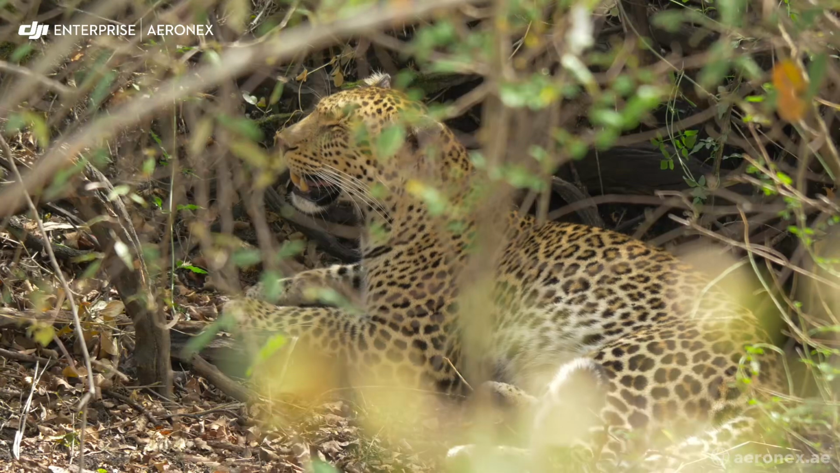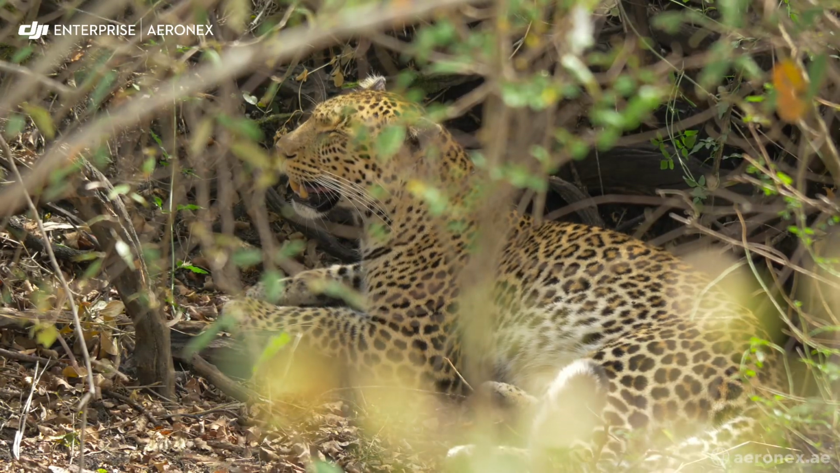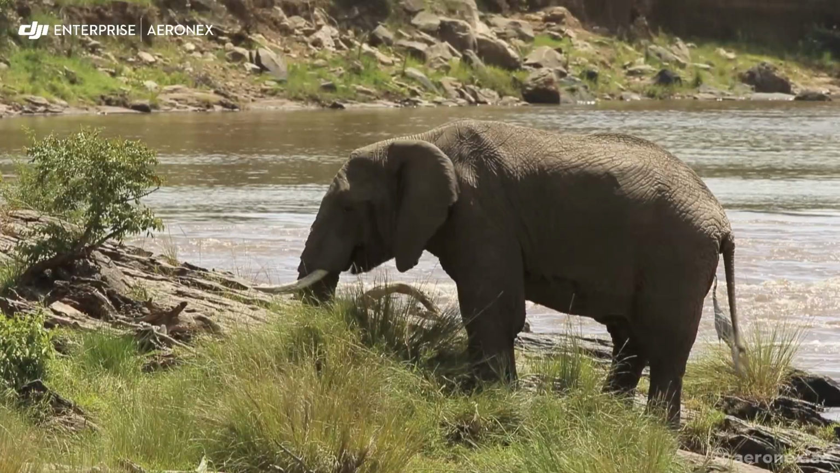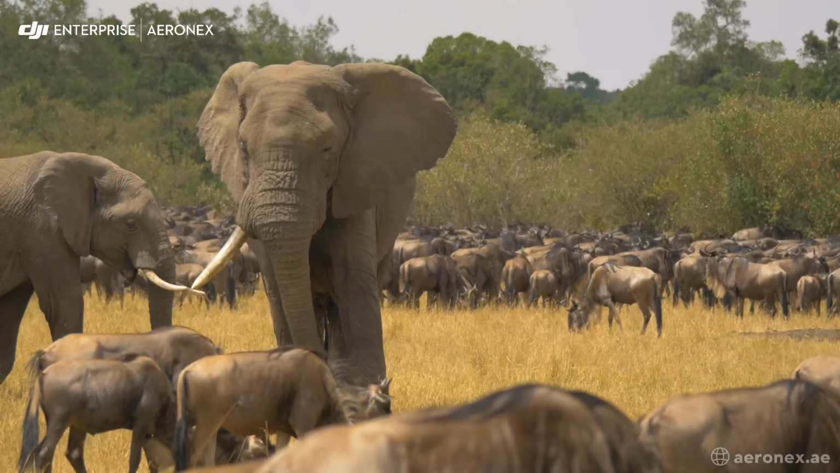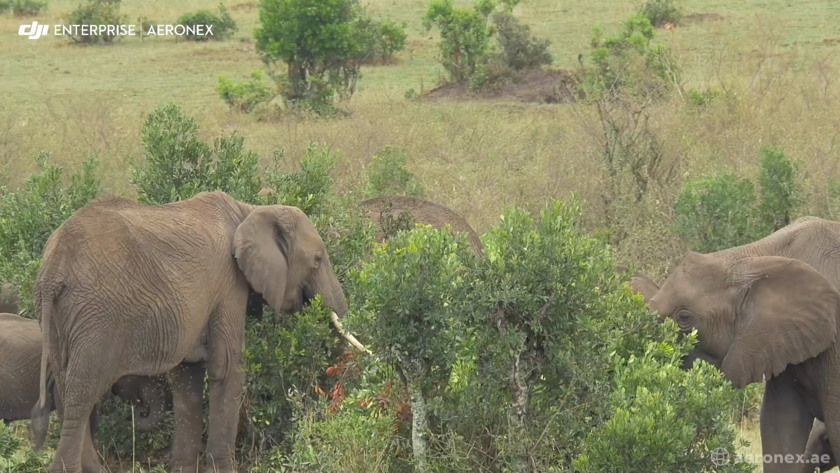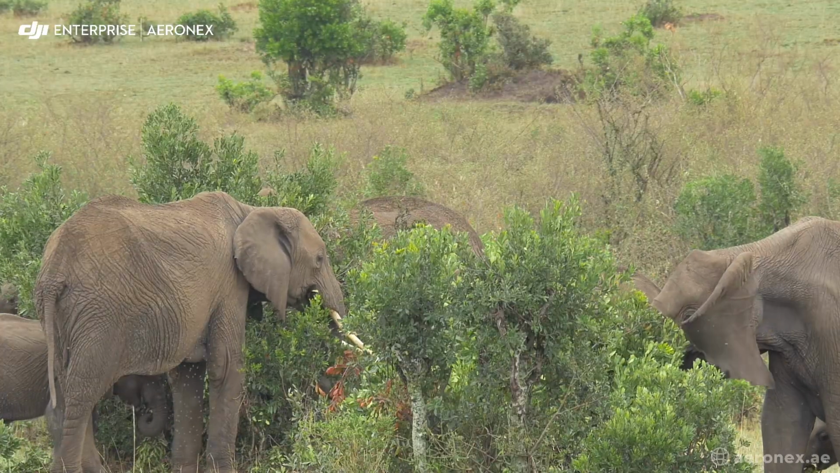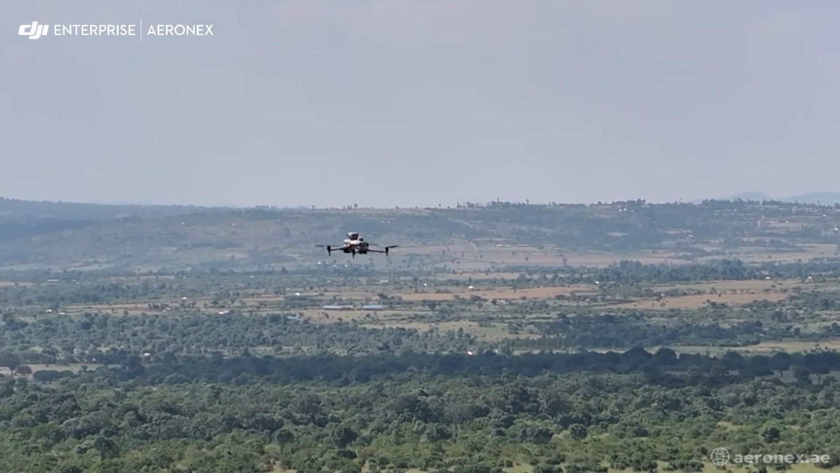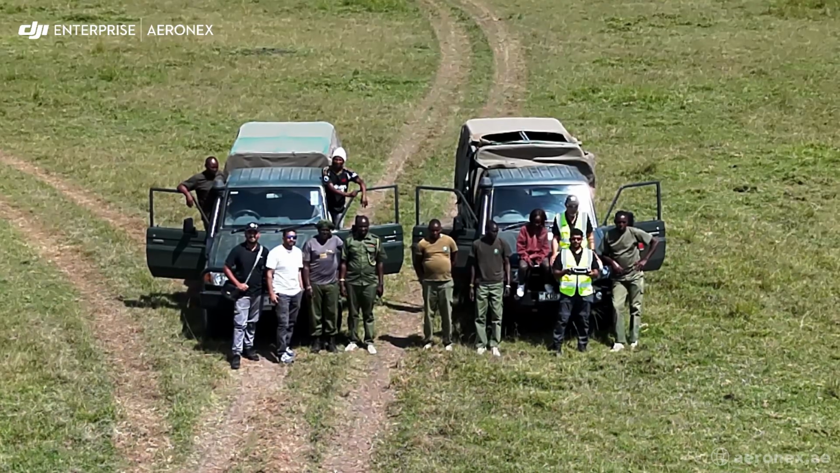As technology evolves, drones will play an even bigger role in wildlife conservation and conflict mitigation. The future of conservation lies in innovation, collaboration, and action. By combining technology, expertise, and community involvement, we can create a future where both humans and elephants thrive together.